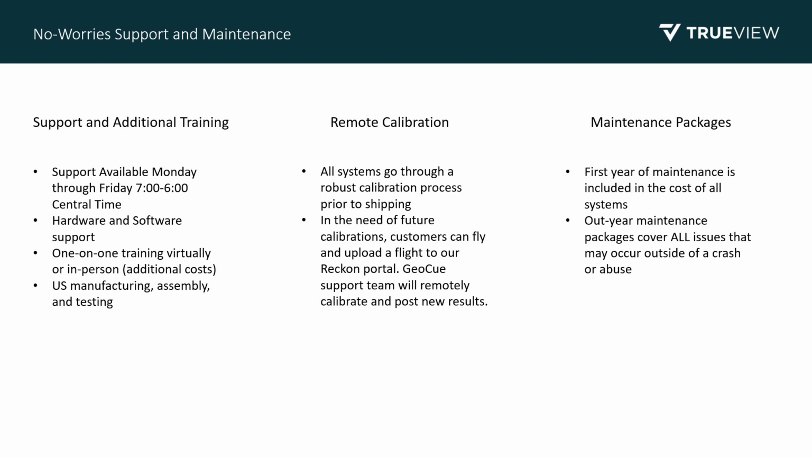And finally, talking about our no worries support and maintenance. GeoCue values customers and ongoing support is critical to our customer success. All purchased systems include one year of hardware and software maintenance. All systems are calibrated prior to shipment, and if the system requires a recalibration, we do not require the system be shipped back to our facility. You simply upload a flight to the Reckon portal, our team will recalibrate it and post the results back. After the first year, customers can continue to cover hardware and receive system updates through our comprehensive maintenance packages.